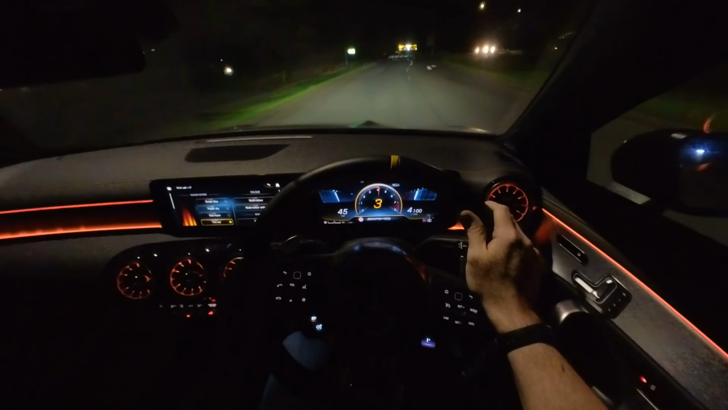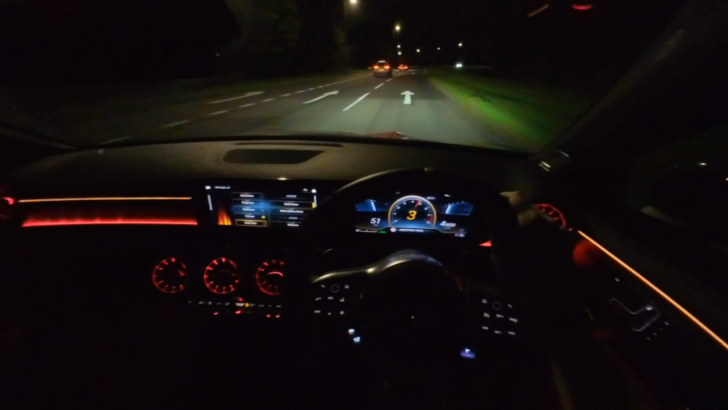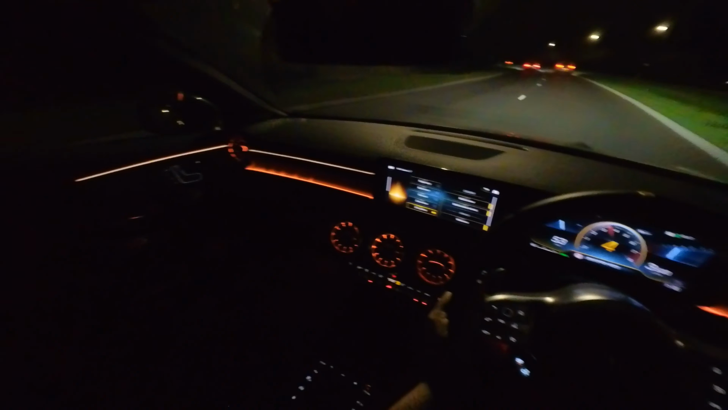Nice combination of yellow and orange. It's basically fire. I mean, it's called fire red. We can try another one. Dawn blue. How about sun yellow? I think I prefer fire red. It is definitely more yellow though.